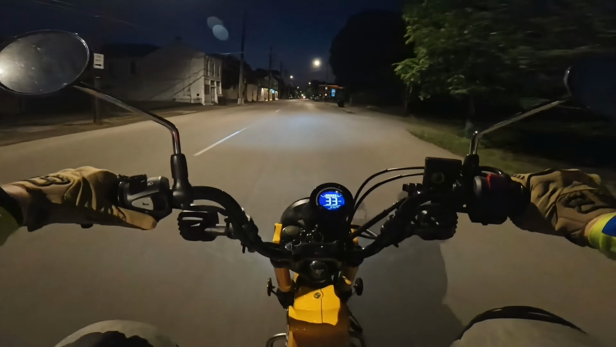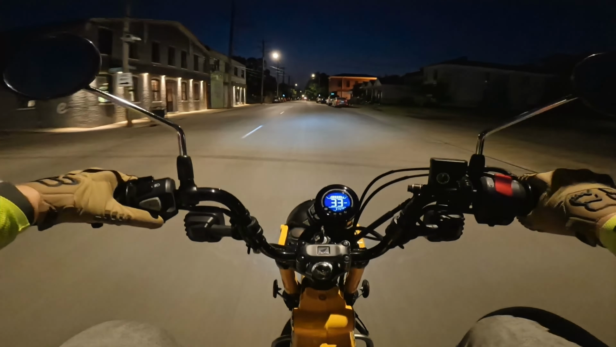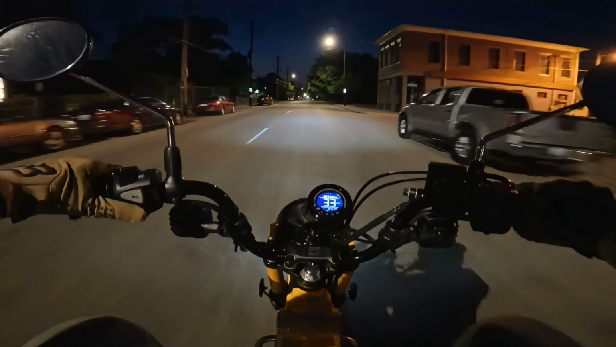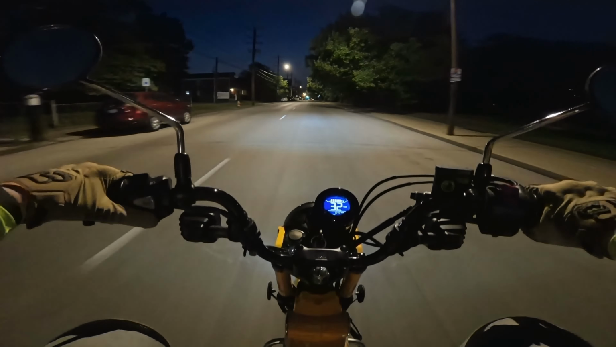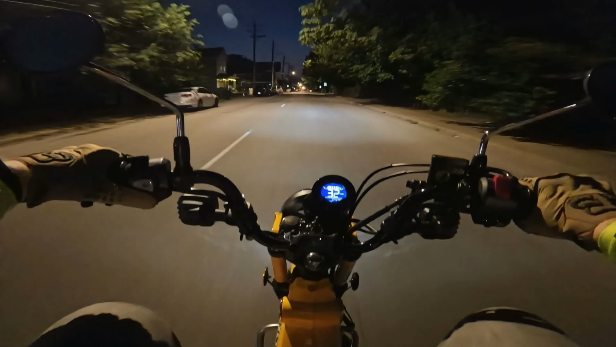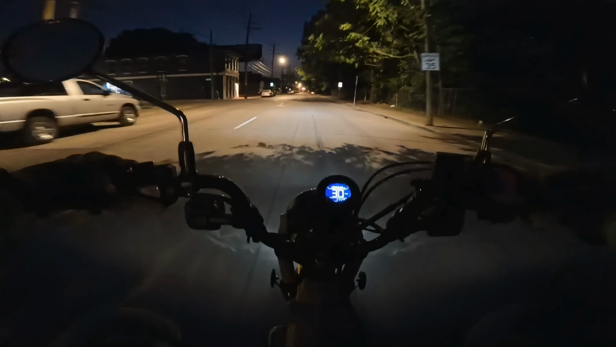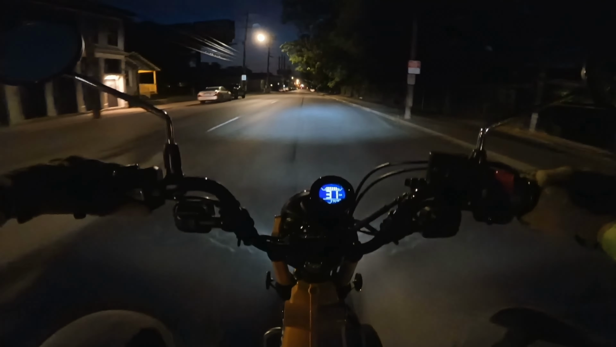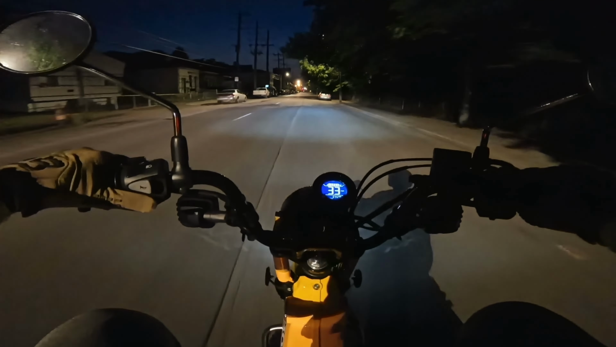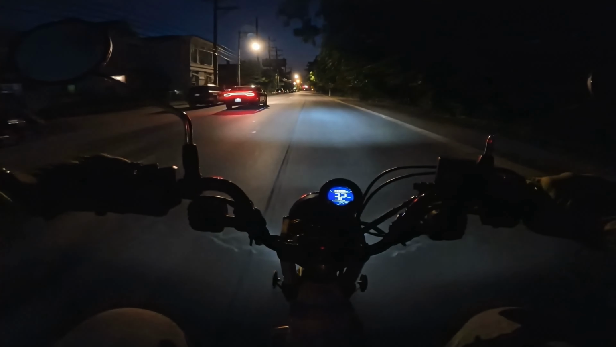So I believe this is Portland Avenue, and I am correct. So this is going into the west end of Louisville, passing just past 18th Street, and that was 19th Street, so going further down here. It's going to be a little bit windy now, too.